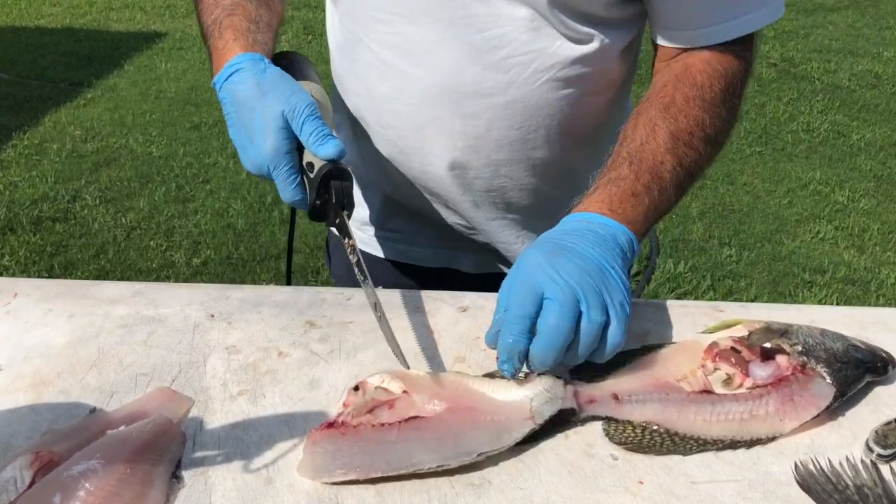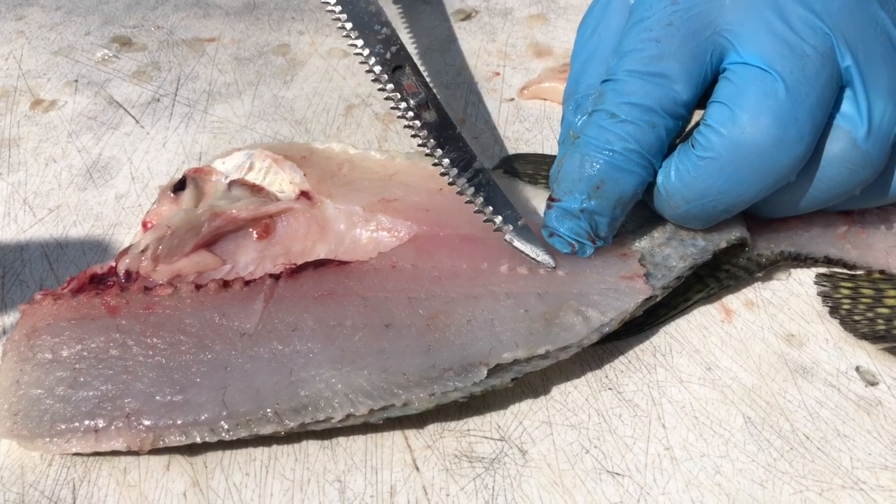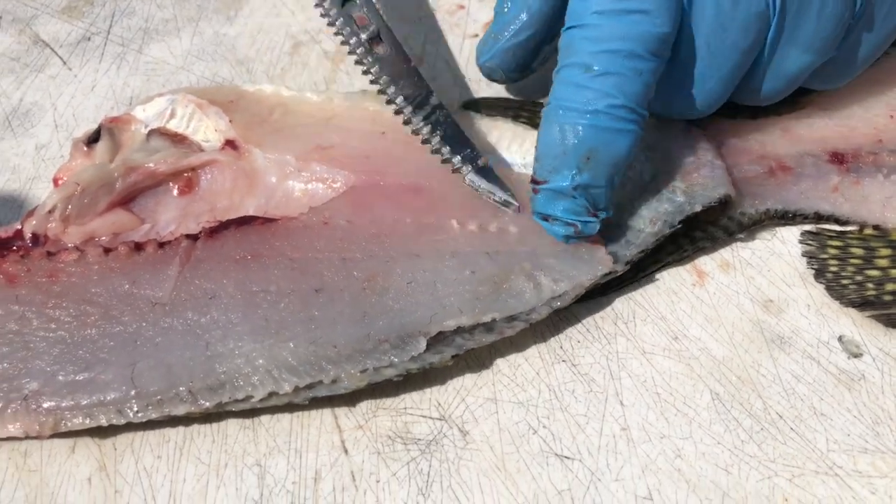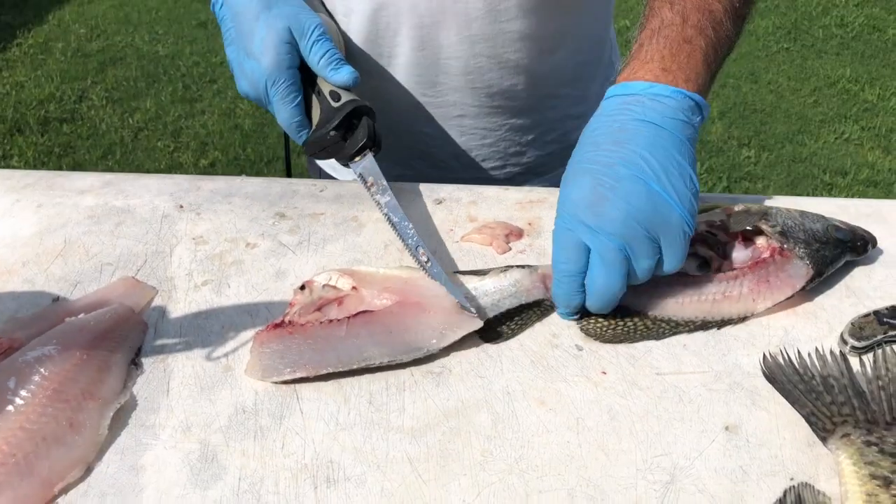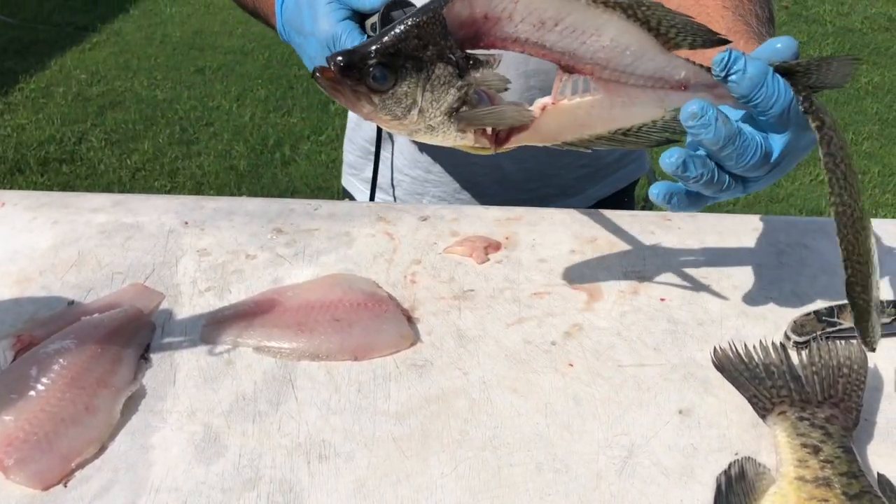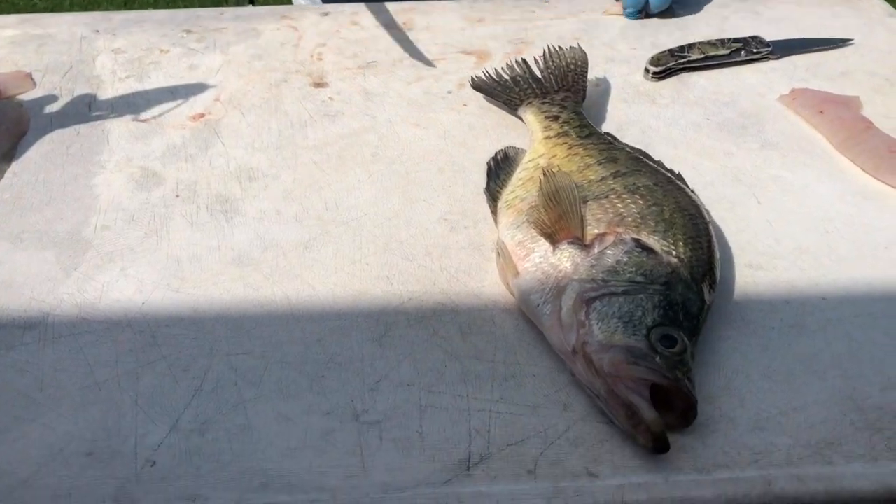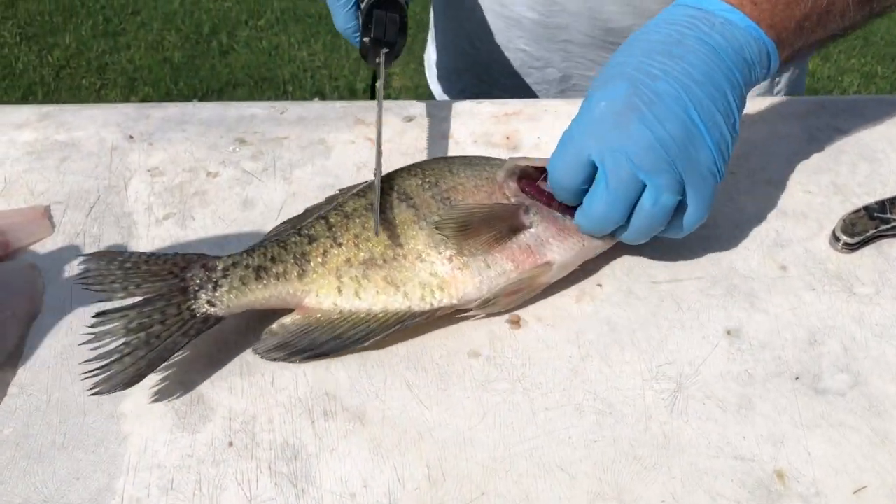Look right here. If you see that right there, you know you're getting about as close to the bone as you can. That's little pieces of the backbone that it took off. It's not bony, it's just paper thin. But like I said, good clean cut. And this was a good size fella here. Let's see what it'll do on the bigger fish.